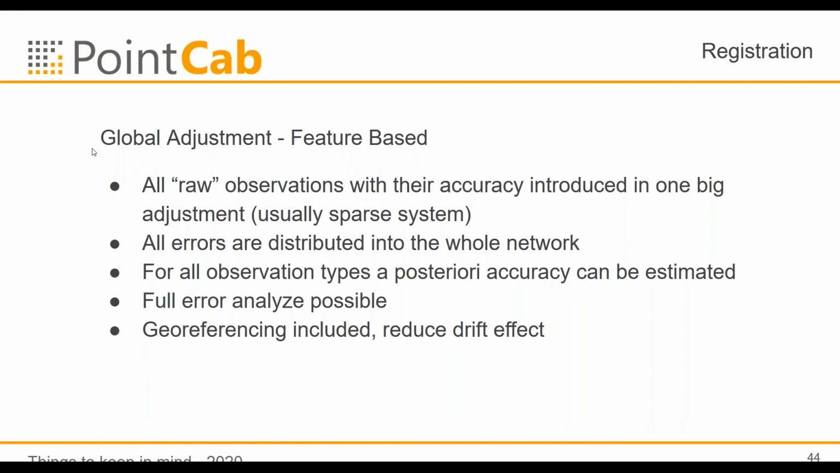And for all observations, we get a posterior accuracy. This means we can check how well our estimation of the accuracy was in front. We can make a full error analysis. We can find where maybe errors are in the constellation search. We can find these errors very quickly and then process it again.